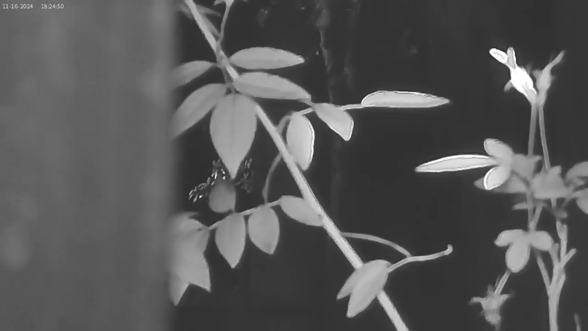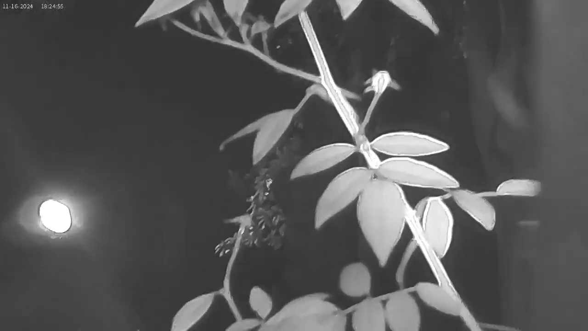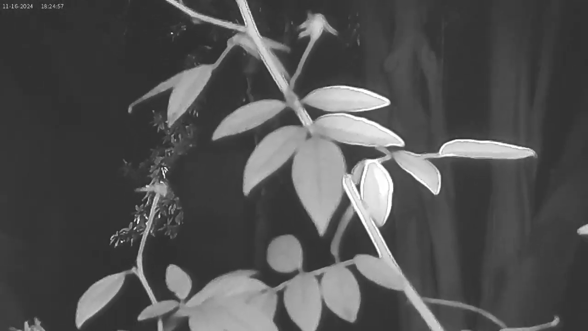Does it not show a light? What do you mean? It shows a light on the camera. But how does it not show? Our vision cannot see infrared. Oh, so that's infrared. Yeah, I'm only using infrared lighting.